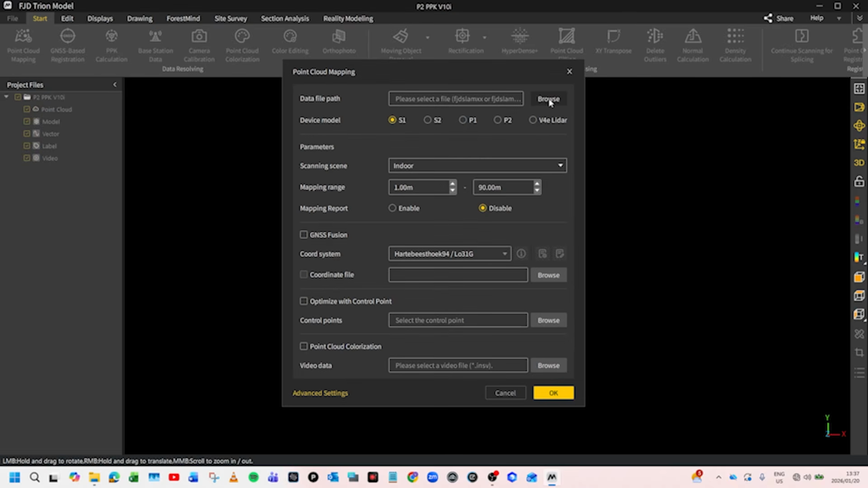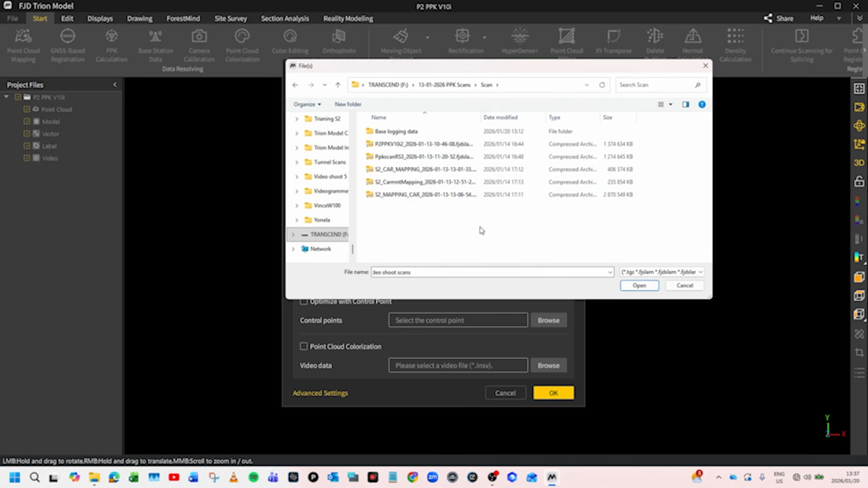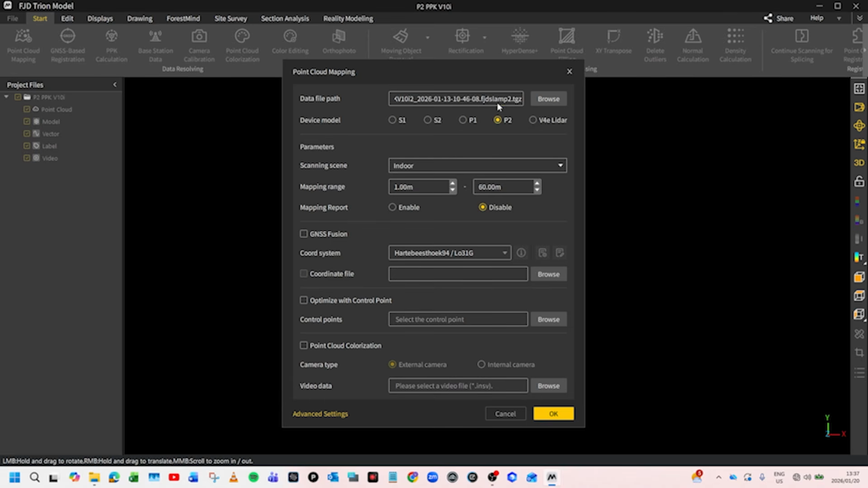We will select the FJSLAM file. After the FJSLAM is selected, the correct device model is also selected. Select a scanning scene. For this case, it will be outdoor.